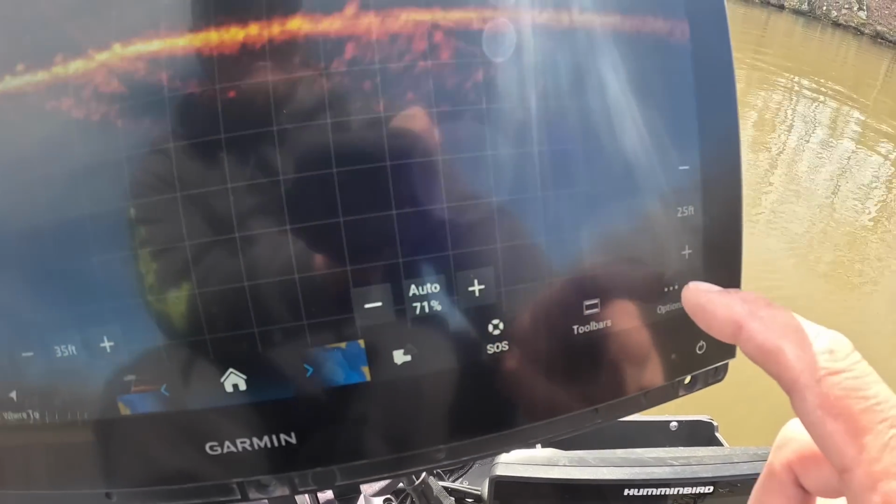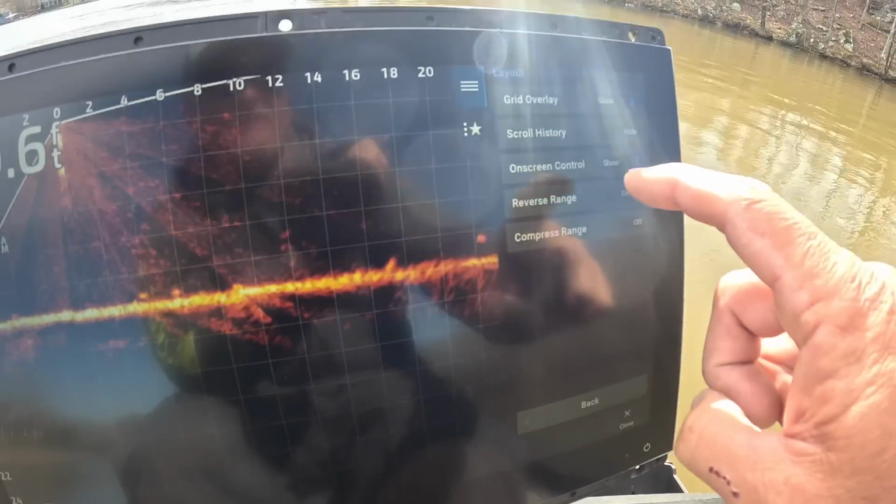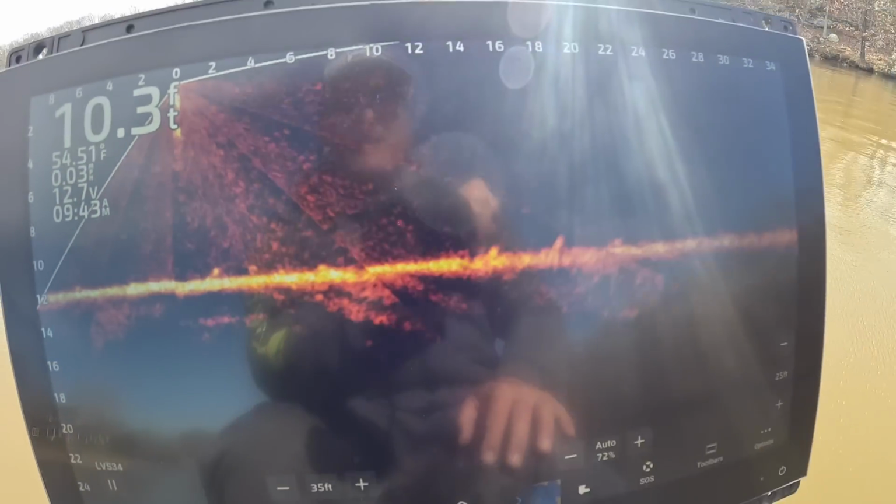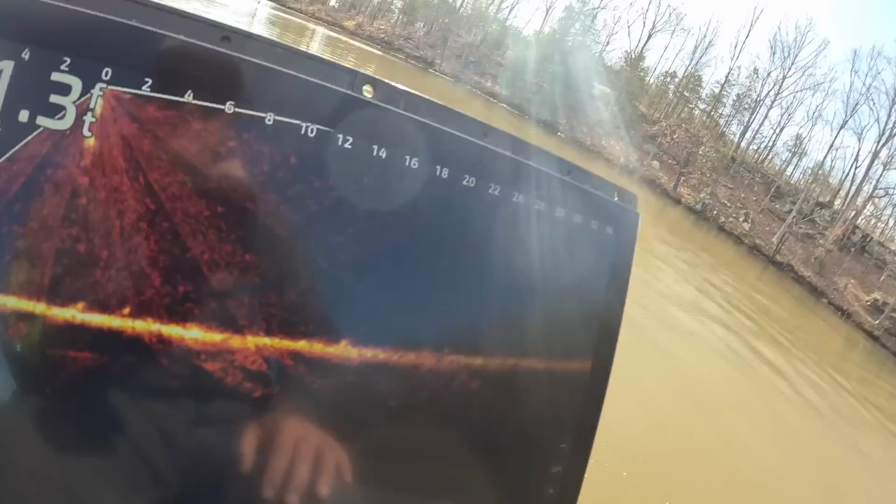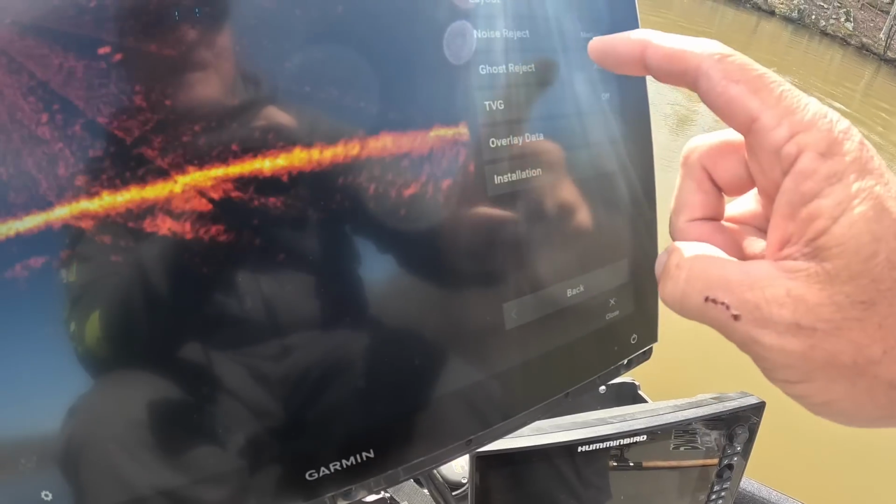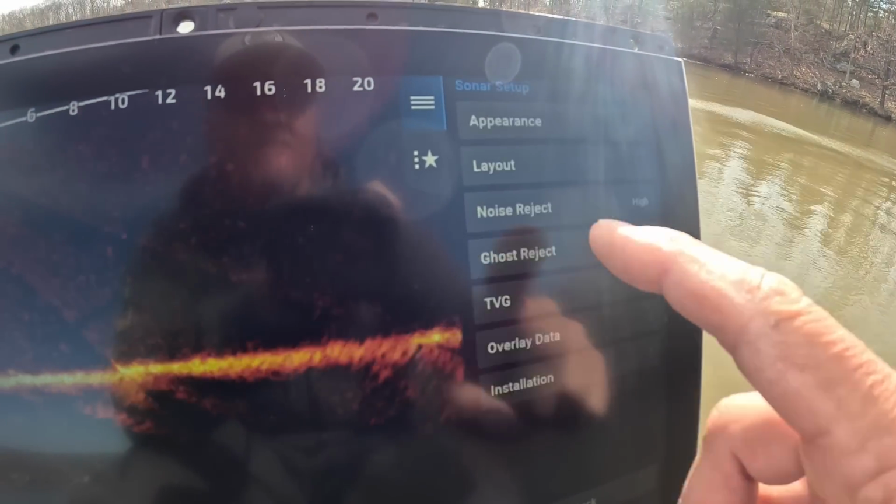I'm then going to go to options, pay attention now, sonar setups, layout, grid overlay. I'm getting rid of my grid overlay, okay? So now this is the screen that you have. A lot of people will use this screen right here, okay? That's a medium artifact noise reject, a medium noise reject. That is what it comes out of the box. Now what I prefer to do is I prefer to put it on a high noise reject. So noise reject, high,